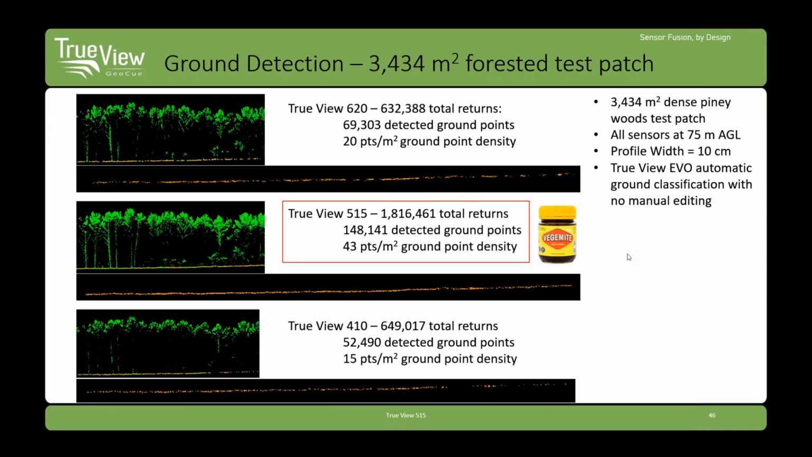You never need more than that. That's a lot of points on the ground. If we drop down to the TrueView 410, it's doing pretty darn good. We got 15 points per meter ground density with the 410.